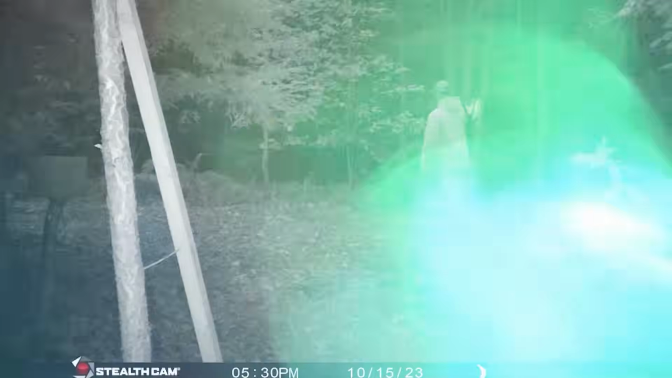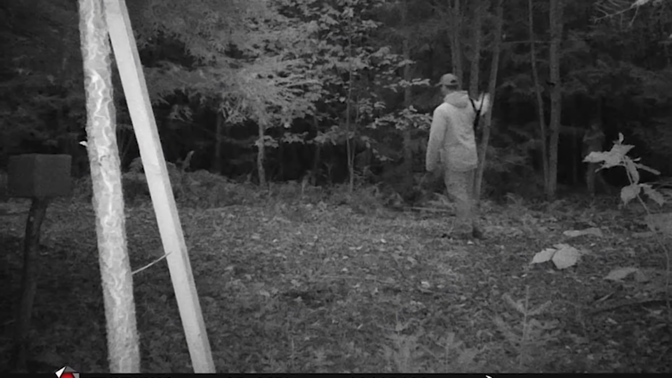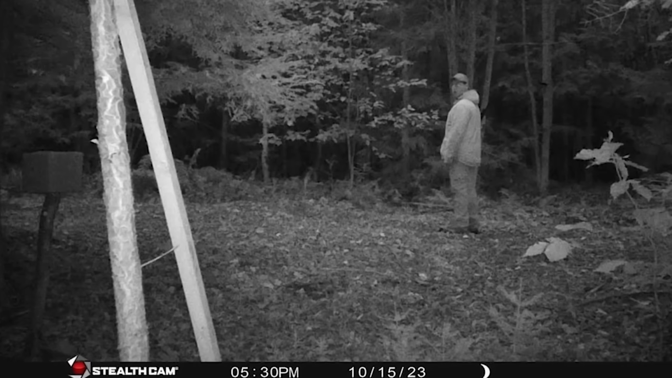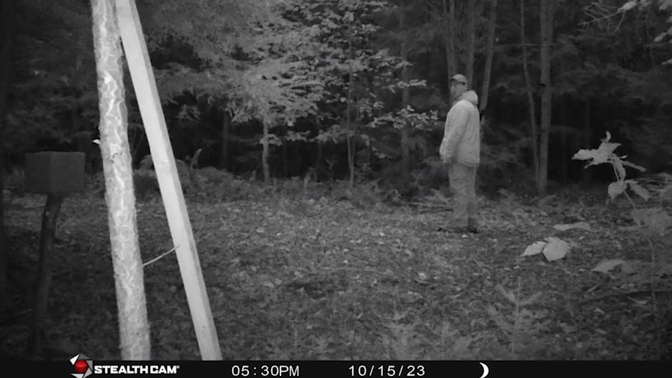JT245 writes, "Hello. After looking at some old photos from a trail camera, I noticed a silhouette in the background and a white spot on the second photo. My brother was alone and has no explanation. What are your theories?" Now, take a real close look at these images and see if you can spot anything.